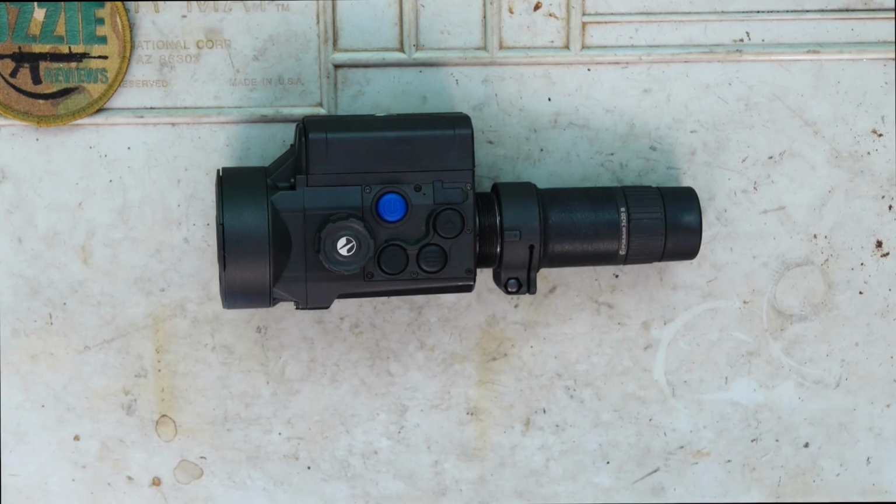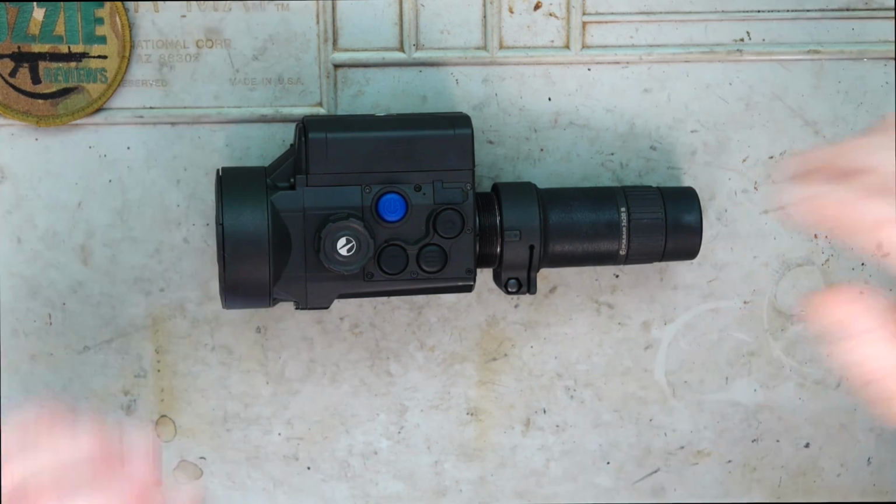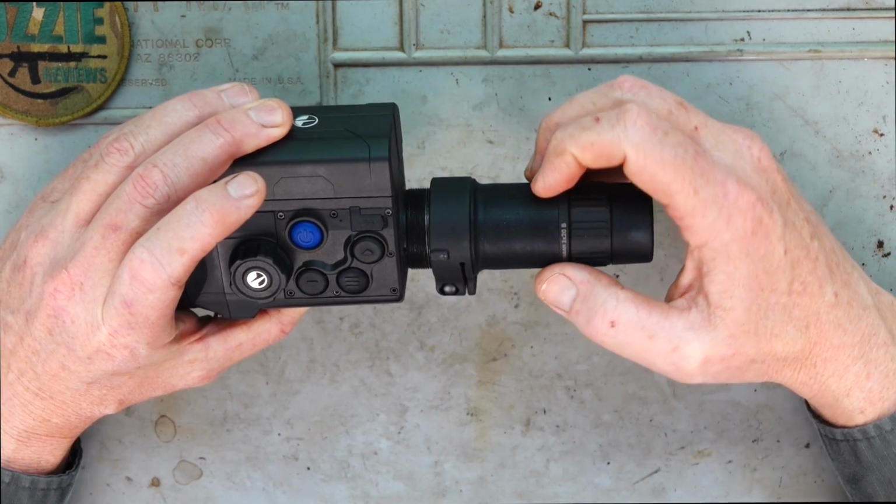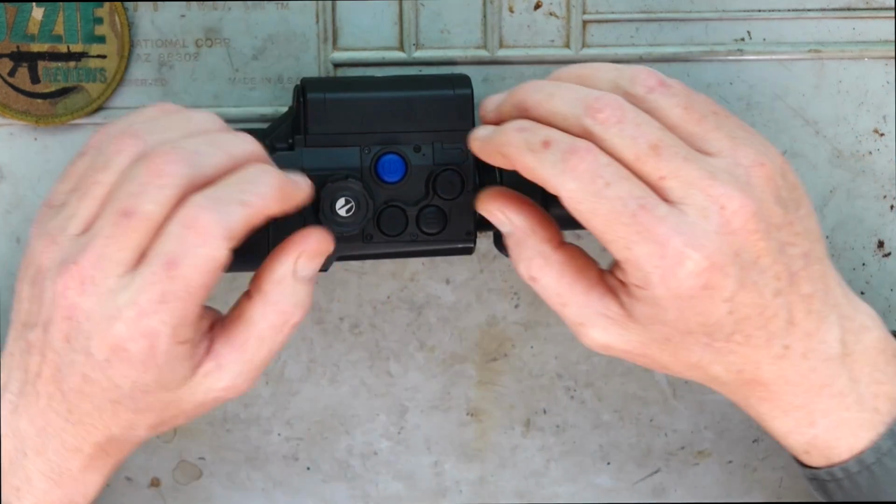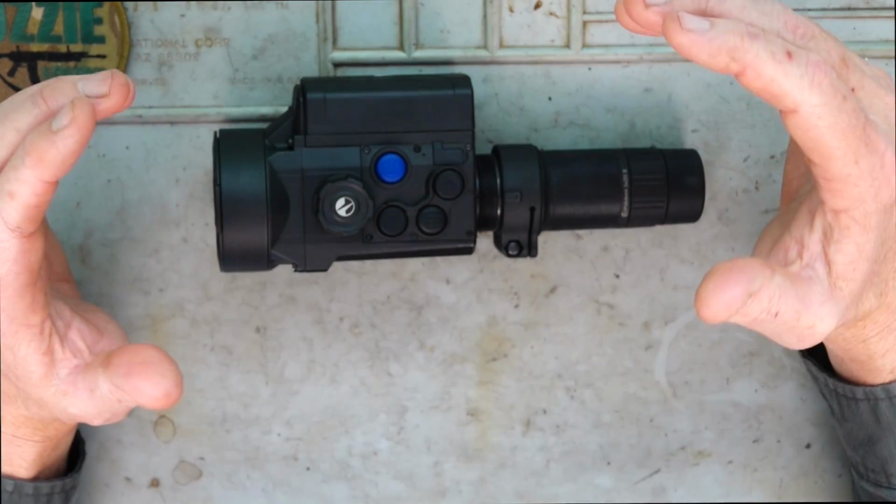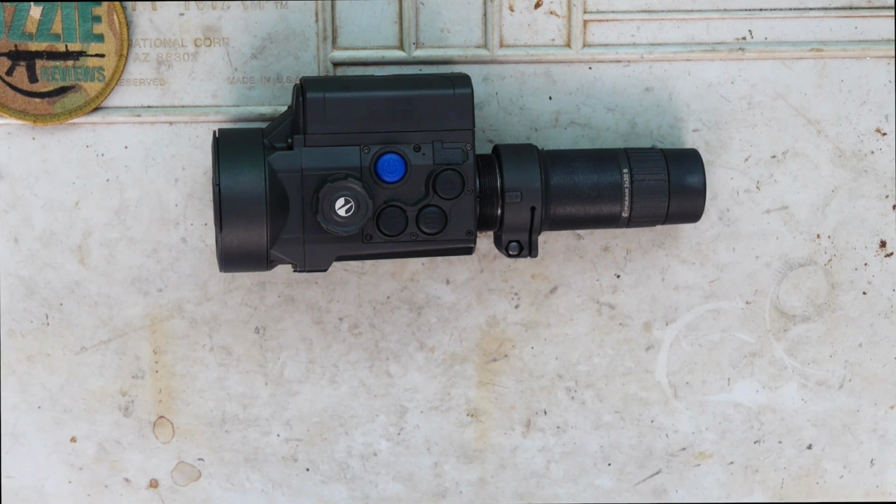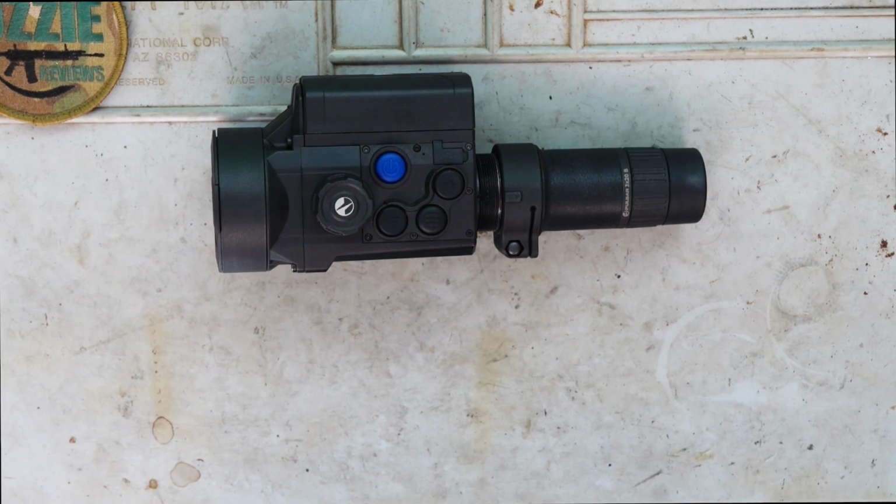When you do clip it onto the day optic, they do suggest using from 2 power to 6 power and not going over that, because obviously think about it, if this is clipped onto the front of your optic and the more magnification you've got, those pixels will become bigger and bigger, okay? So eventually you'll get a certain amount of pixelization. What I've found with this so far by just having it mounted, look, 4 power is perfect for out hunting anyway.